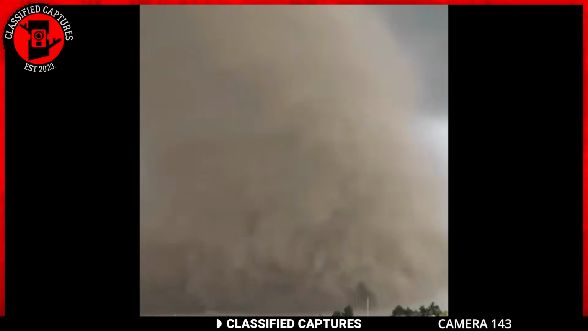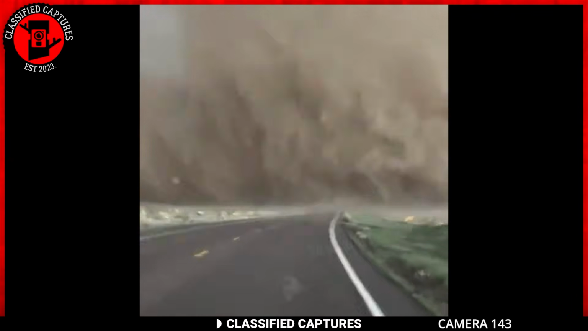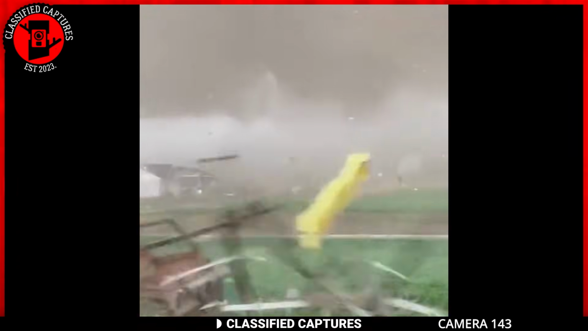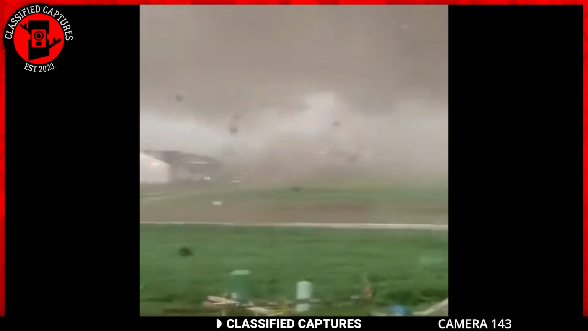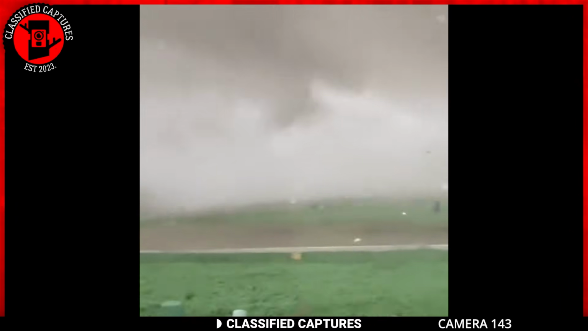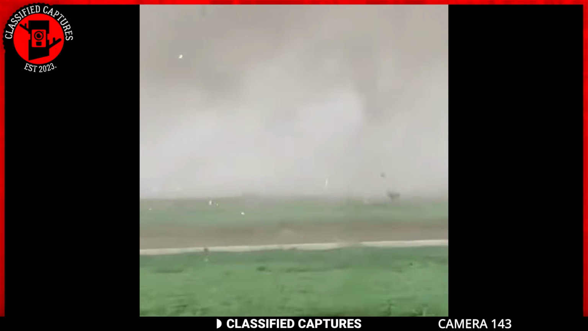Tornadoes form under specific conditions, often involving a clash between warm, moist air and cool, dry air, leading to severe weather systems known as supercells. They are capable of immense destruction due to their powerful winds and unpredictable paths, and are most commonly observed in regions like the central United States, known as Tornado Alley.